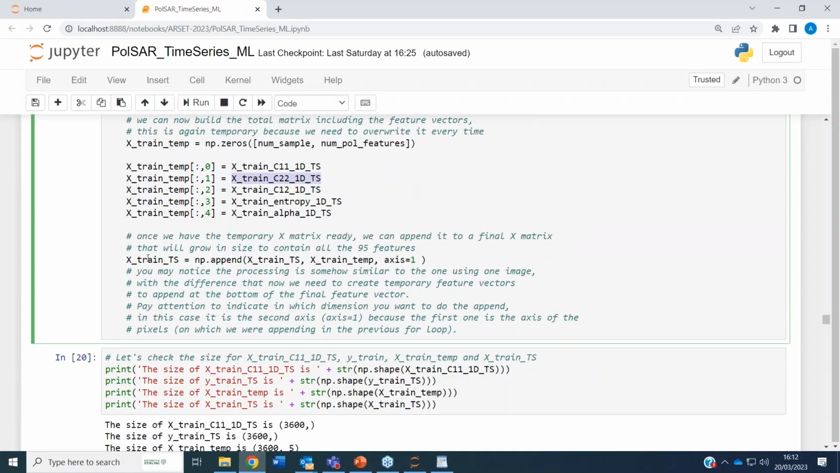The full feature vector comes here. So what we do, we take this temporary feature vector, which is only 5 columns, and we append it at the back of the final feature vector in the second dimension. See, axis here is equal to 1. So we are doing the append in the horizontal dimension, so along the columns we are appending it.